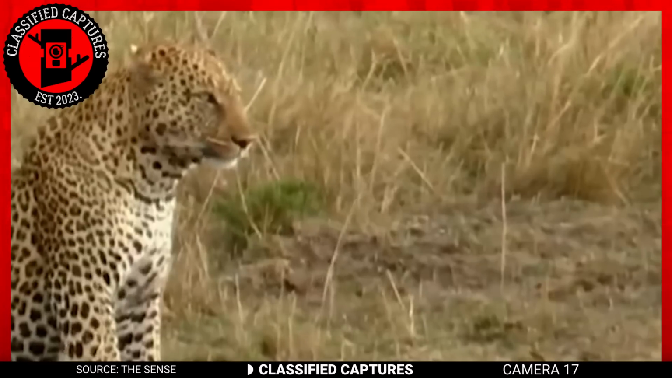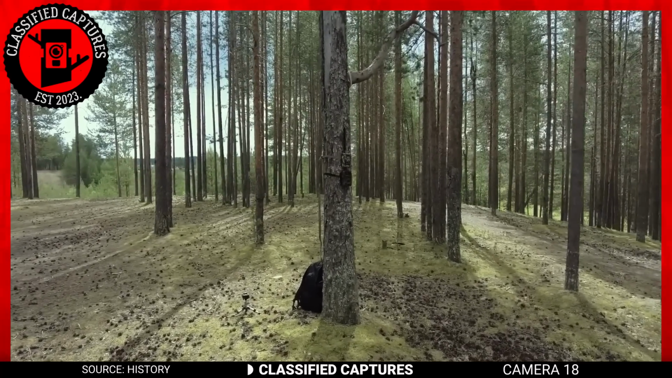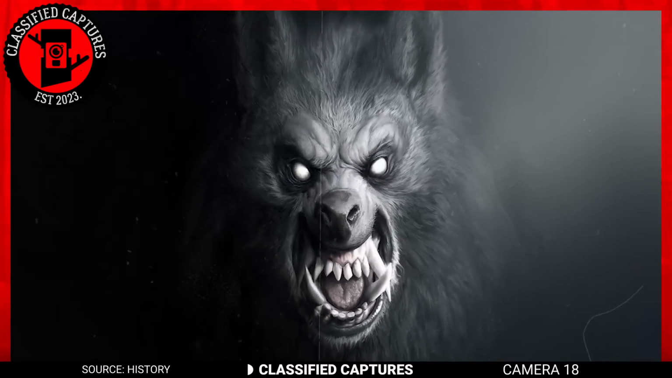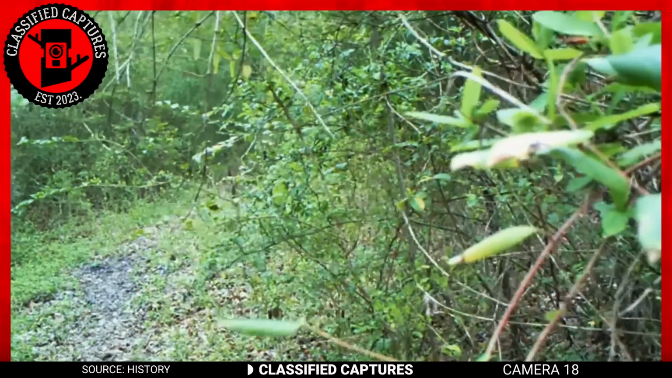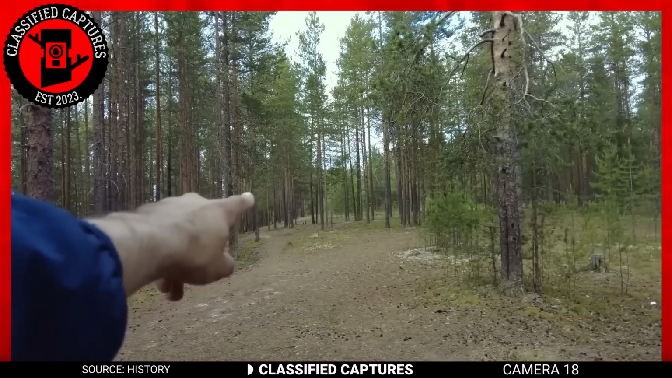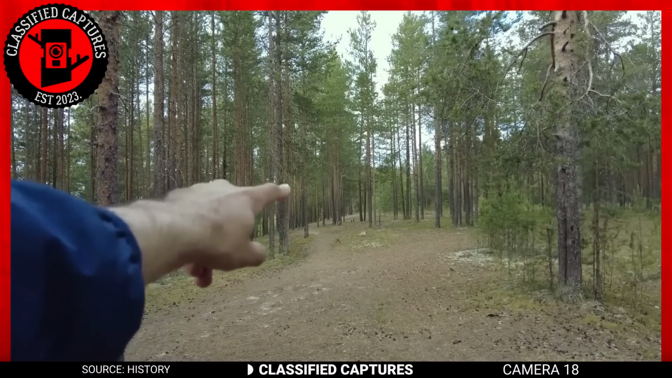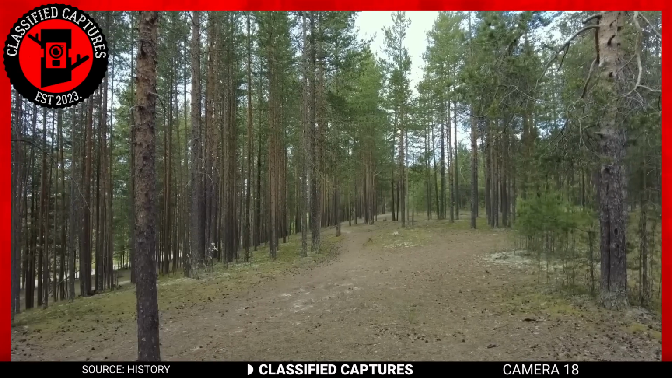The owner of this trail cam footage believes that he actually got the footage of a dogman. He's a Sasquatch researcher who had gone in search of Bigfoot but ended up shooting something else, a dogman. The Sasquatch researcher went to a Sasquatch zone in the woods with hopes of getting a glimpse of one, but he ended up returning home disappointed.